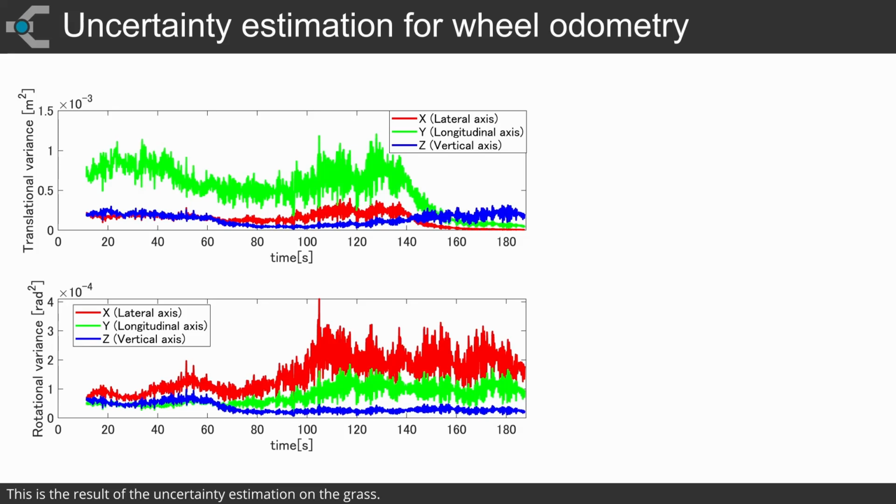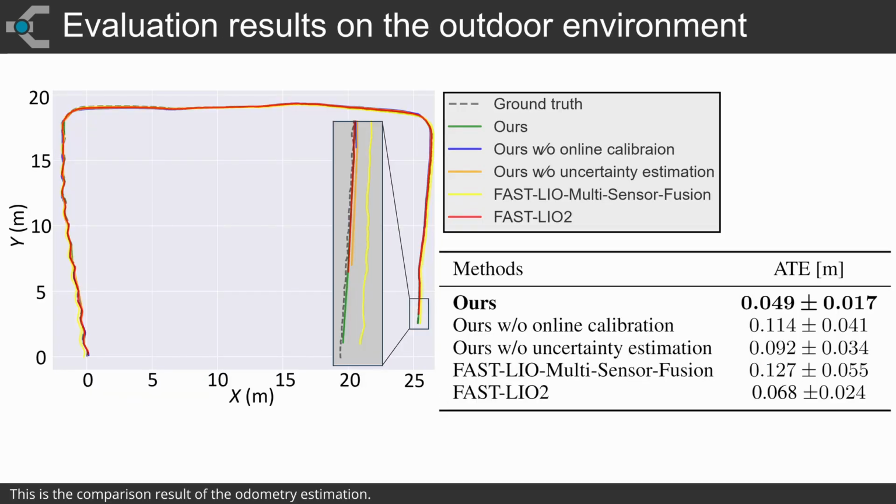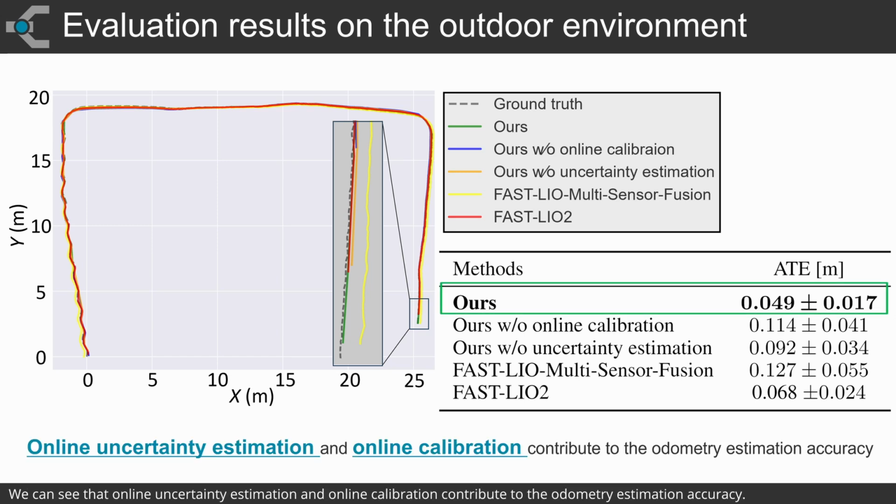This is the result of the uncertainty estimation on the glass. The uncertainty for roll and pitch motions is huge due to the rough terrain, thus this estimation result is reasonable. This is a comparison result of the odometry estimation. We can see that our online uncertainty estimation and online calibration contribute to the odometry estimation accuracy.